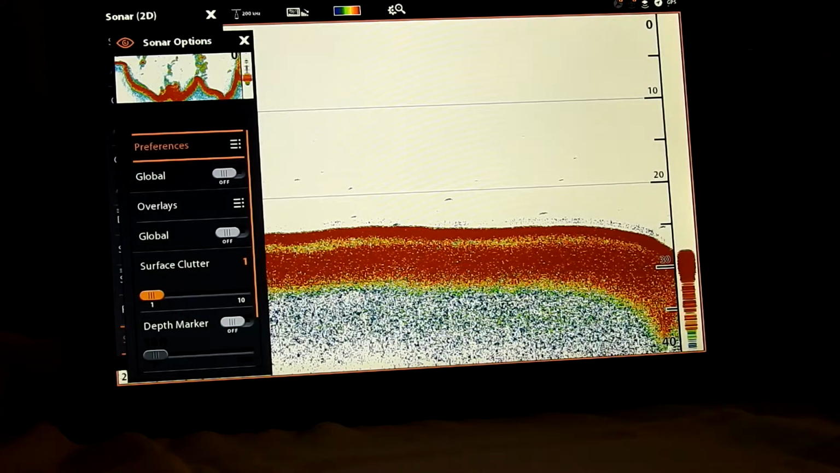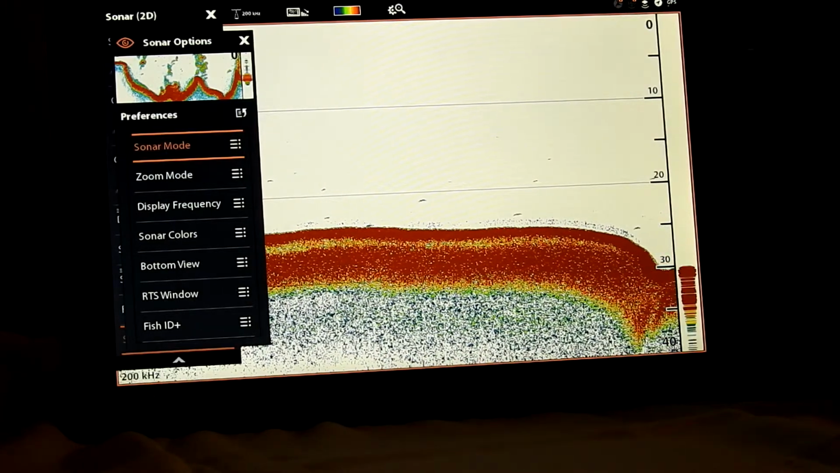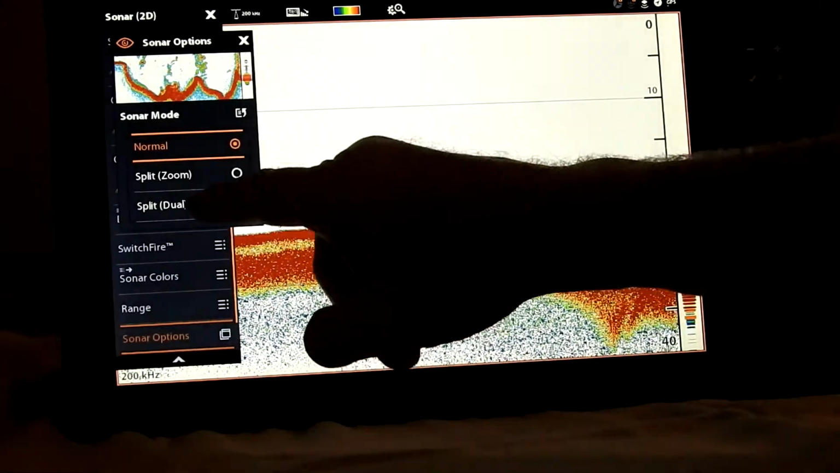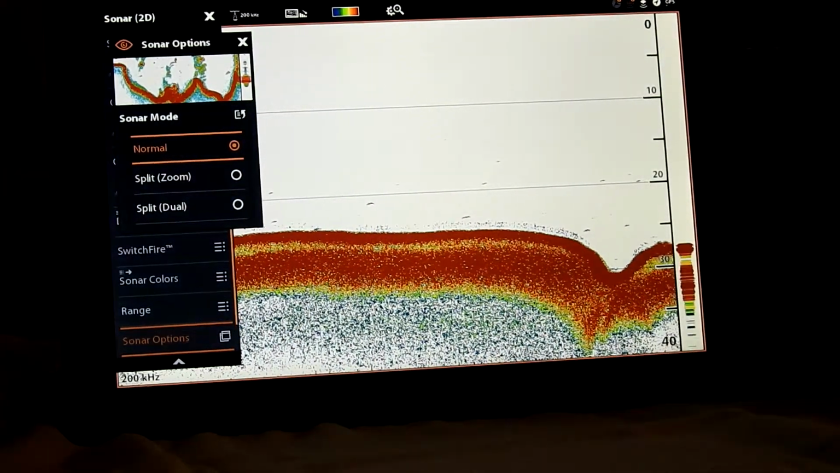to preferences. We hit our check mark, get our preferences. We want sonar mode. So we go to our sonar mode. Now we got 3 choices. We got zoom. So I'll show you what zoom is right now.